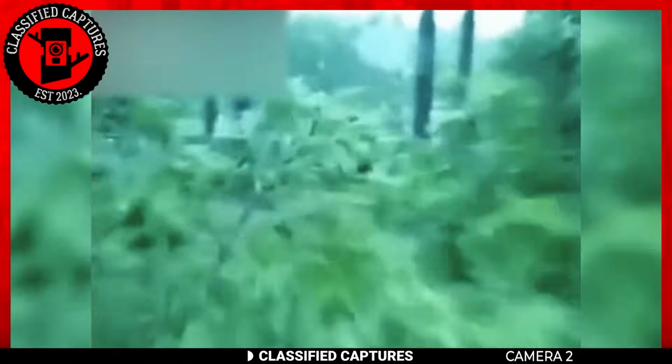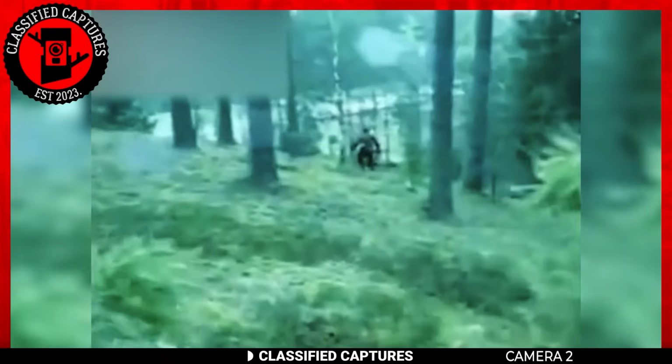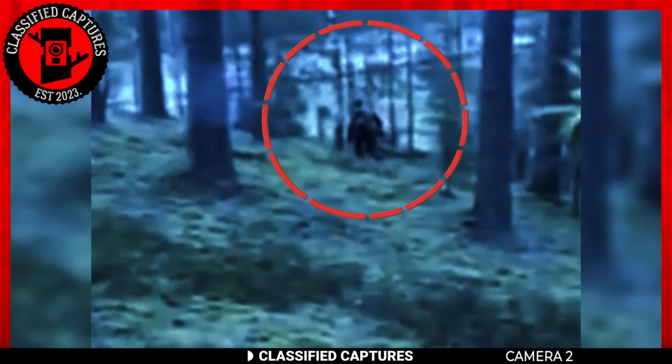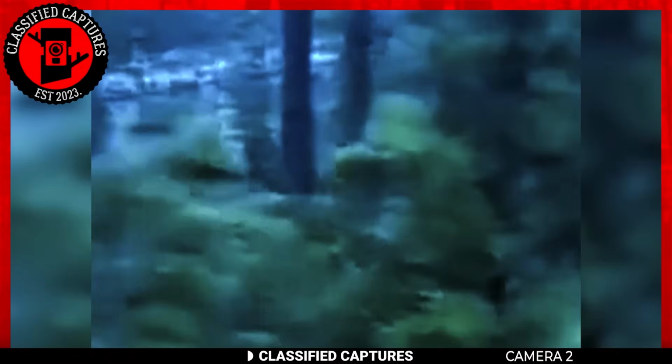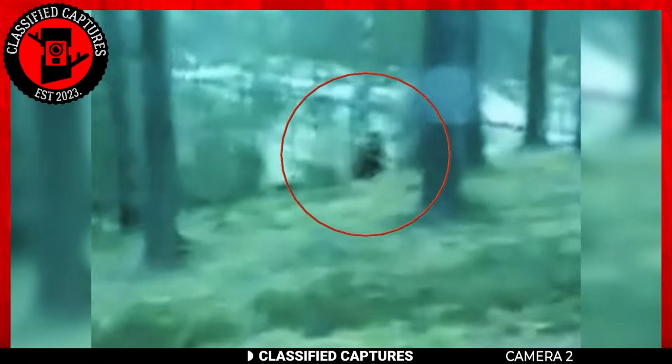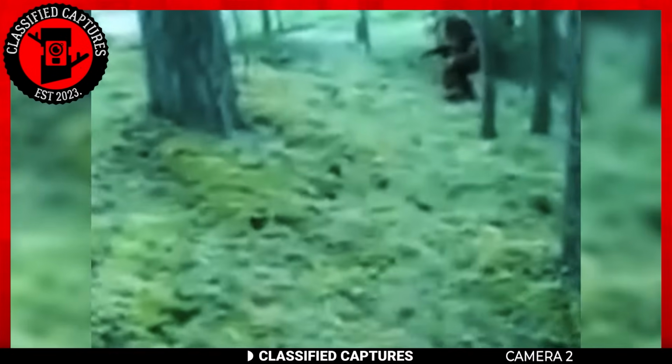Now let's step back into the year 2022 and show a capture from that year. What does that look like? Like a man stealthily crouching and moving, right? Many who saw the footage, however, believed we are dealing with a Bigfoot, and I can see where they are coming from. But is it really a Bigfoot, though? Can you call that a Bigfoot?